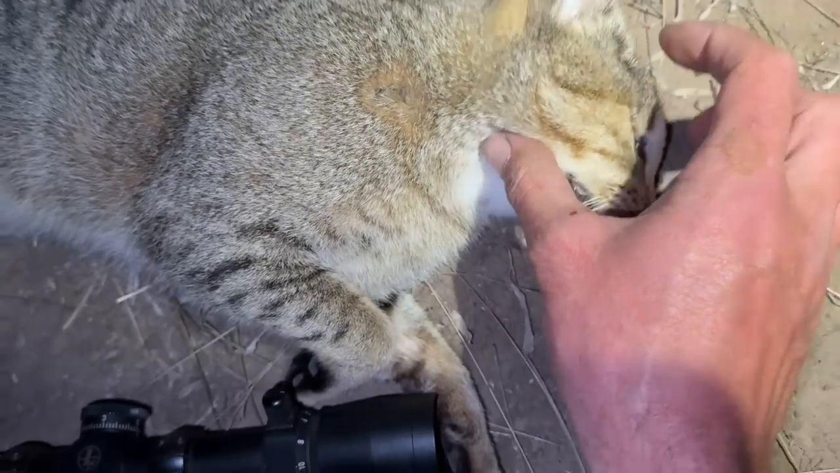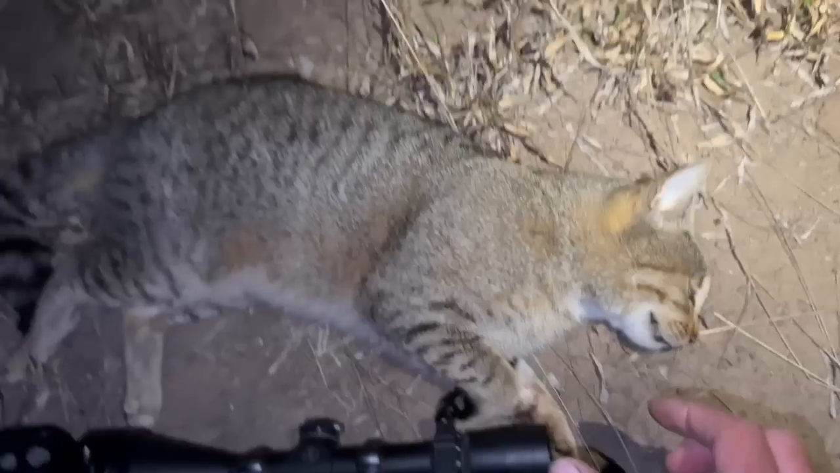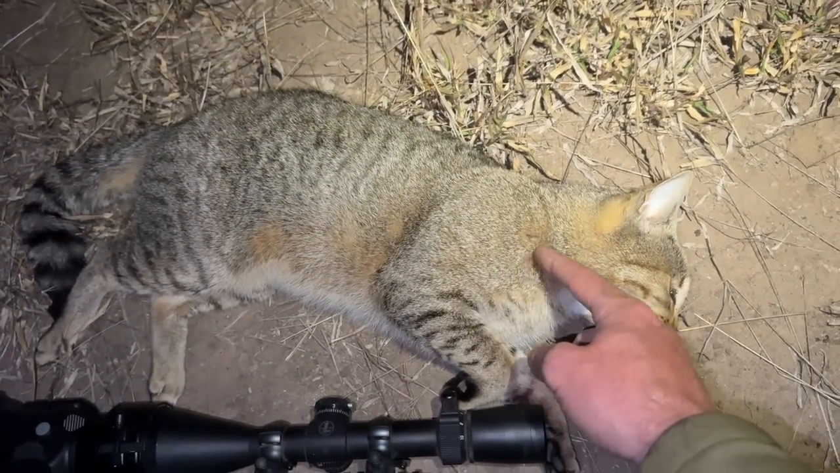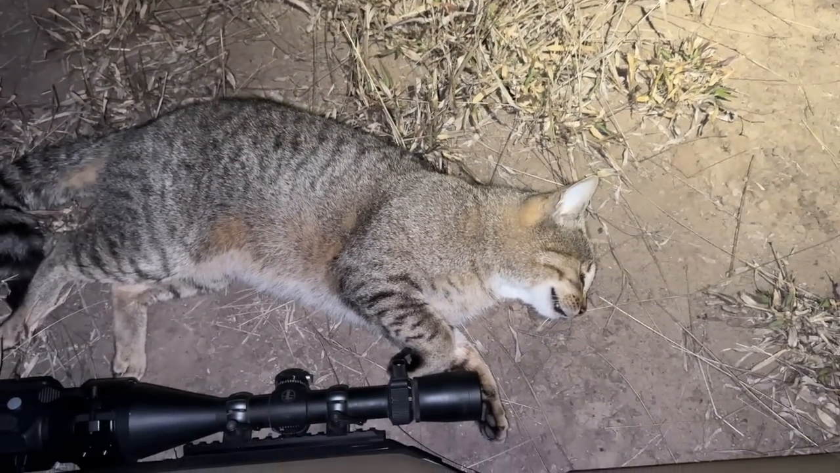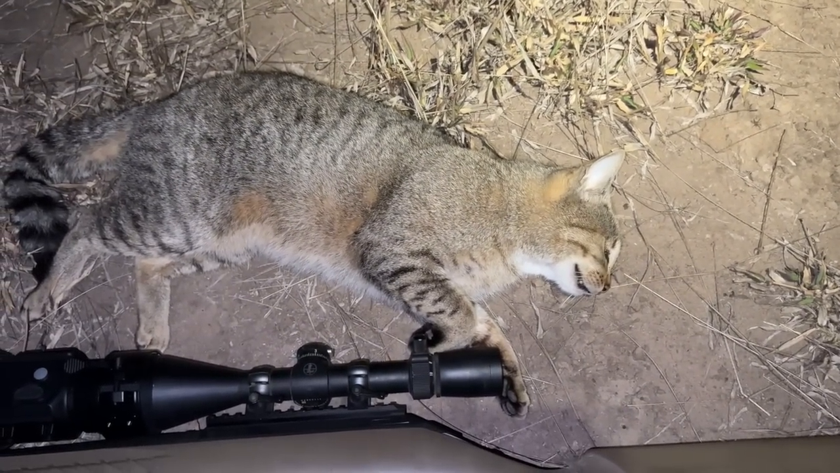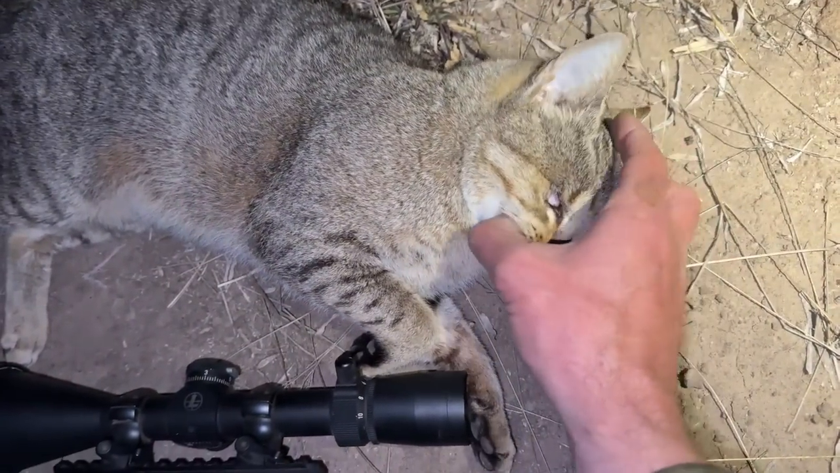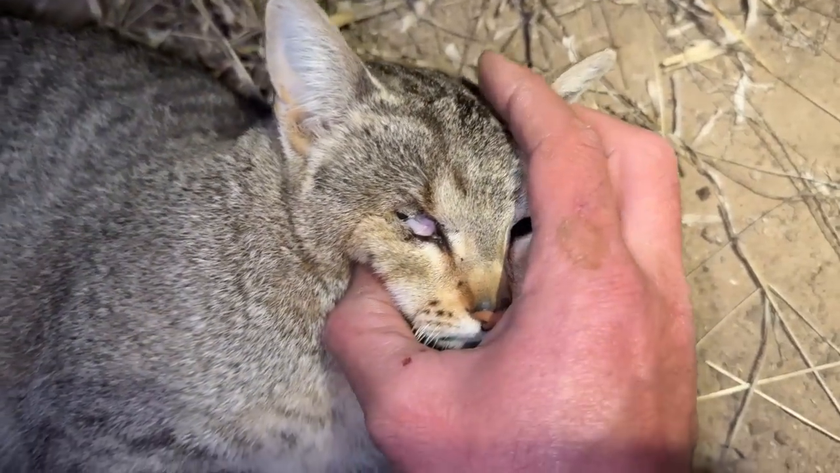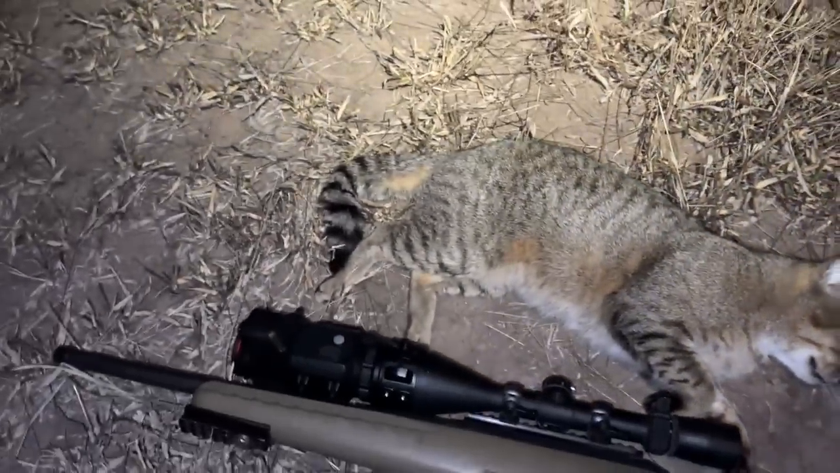Actually kind of got her in the eye because the skull is still all intact. I wasn't aiming for the head, I just aimed for the centre of the body here. She's lying down, and that's right where I hit. Probably would have been about 50, 60 metres. I didn't range it. But there you go, I've never seen that before. She's got a dud eye. So anyway, Dick Dead Eye, I'd probably call it one.